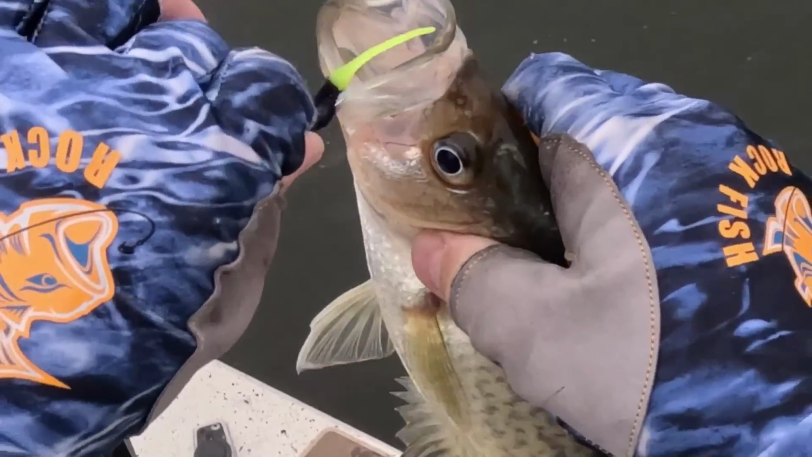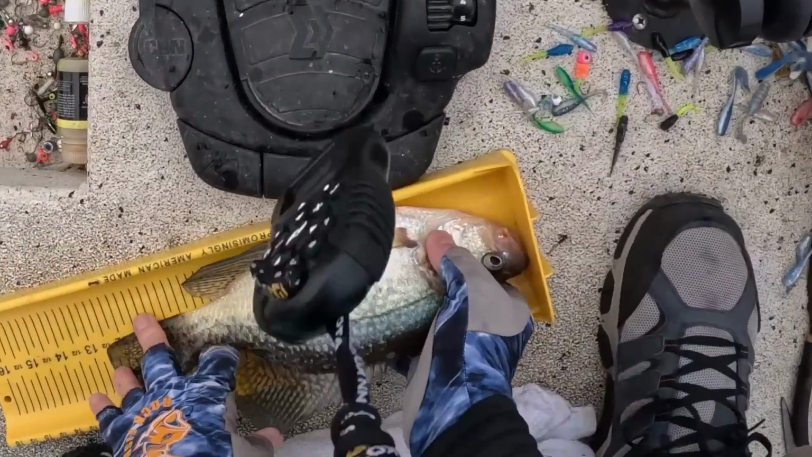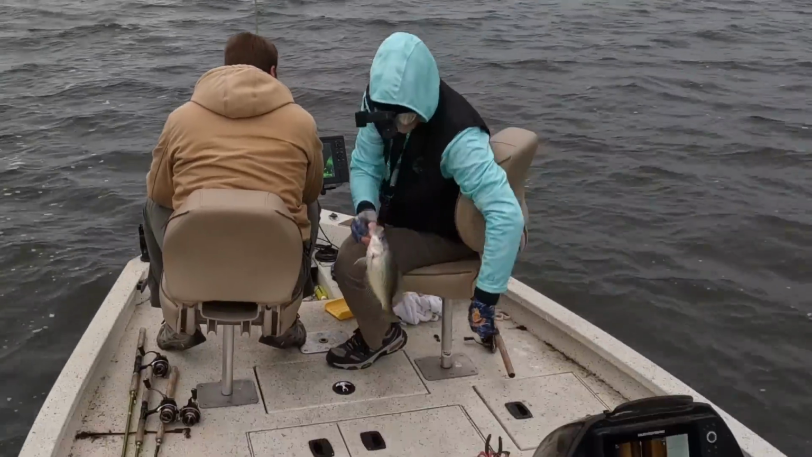Gosh, man, I'm telling you, this is some kind of addictive. There you go. This fish is 12.5 inches. Black crappie. Yes.